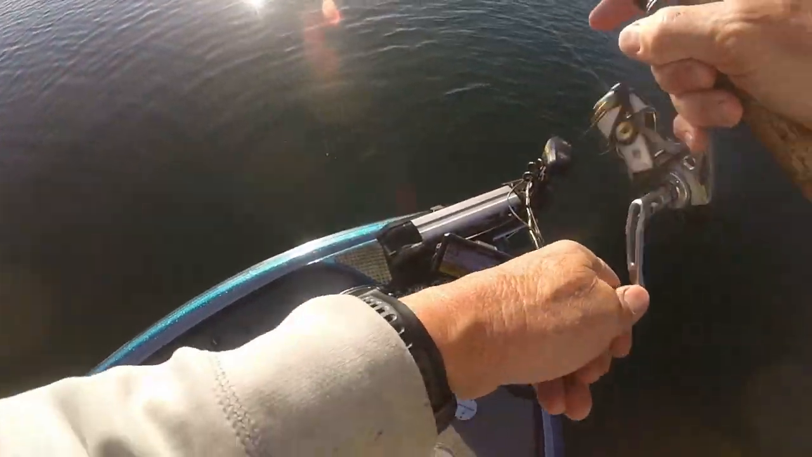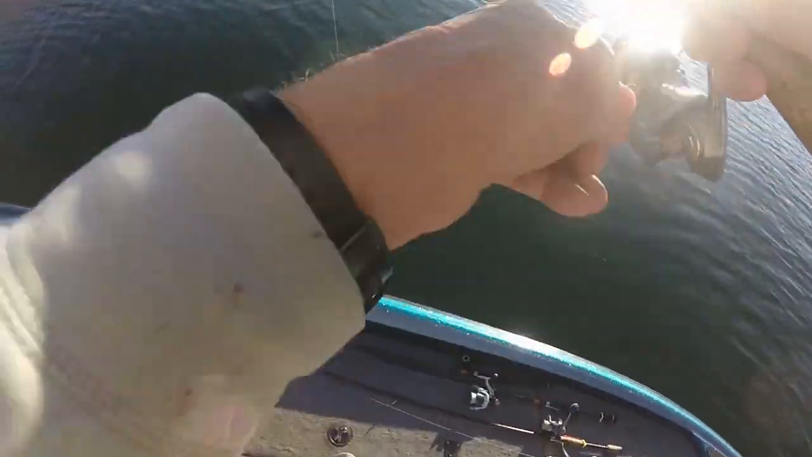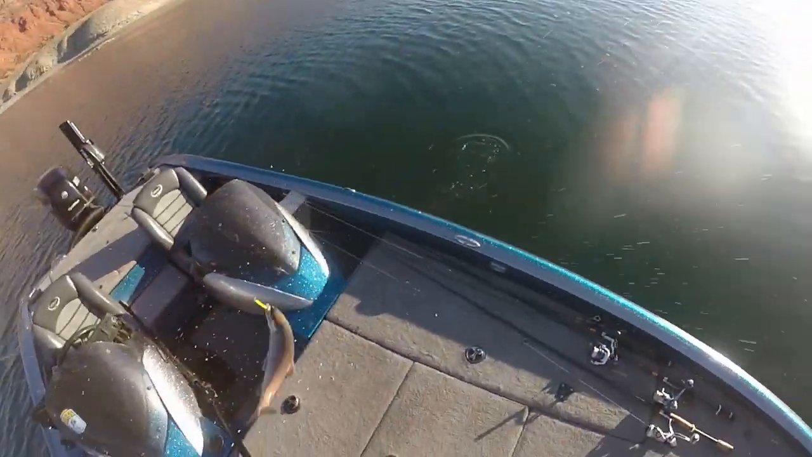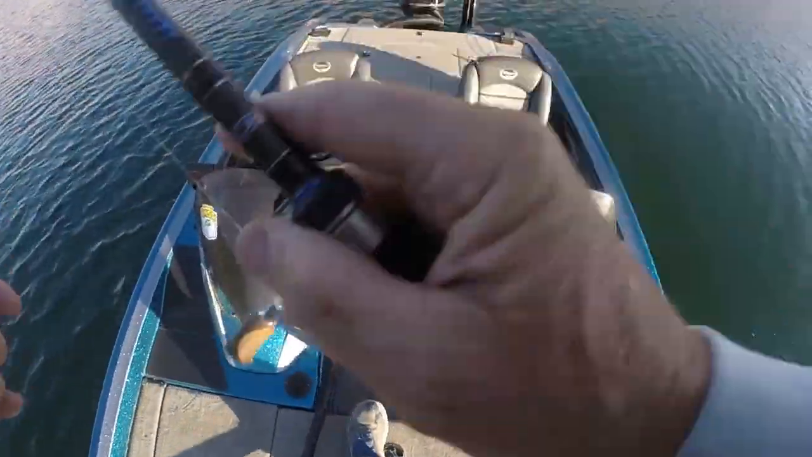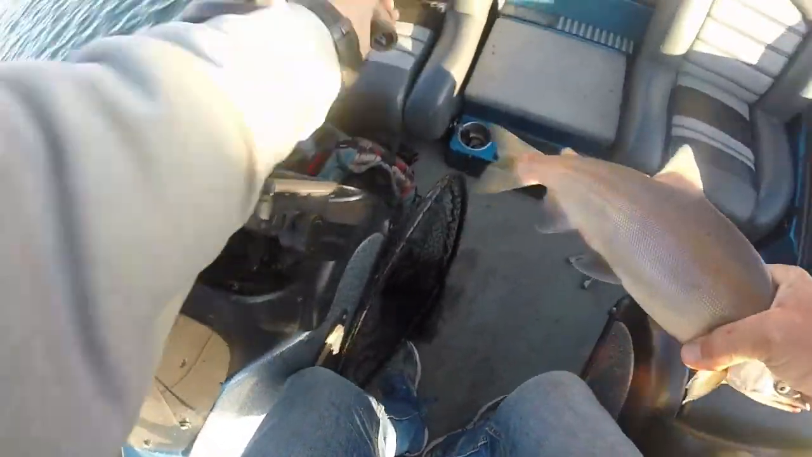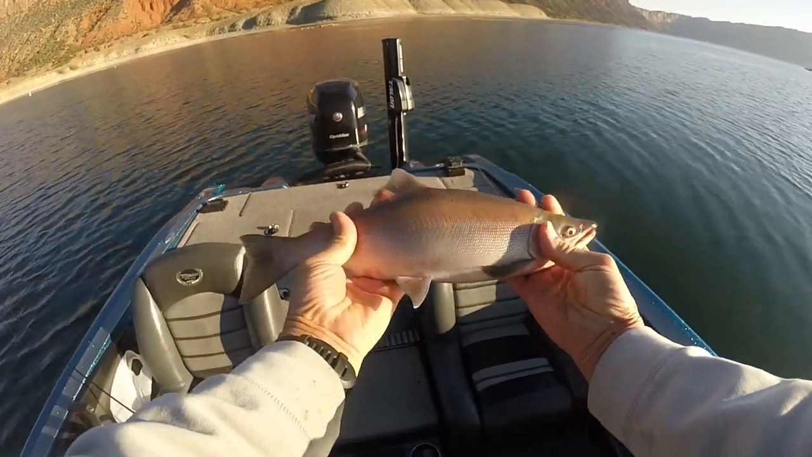Well, let's see. I don't know what this is going to be again, but it came into a nice little school. It's coming up kind of like a kokanee. Yep, there it is. Nice little coke. Starting to turn. Yeah, that's a nice little coke.